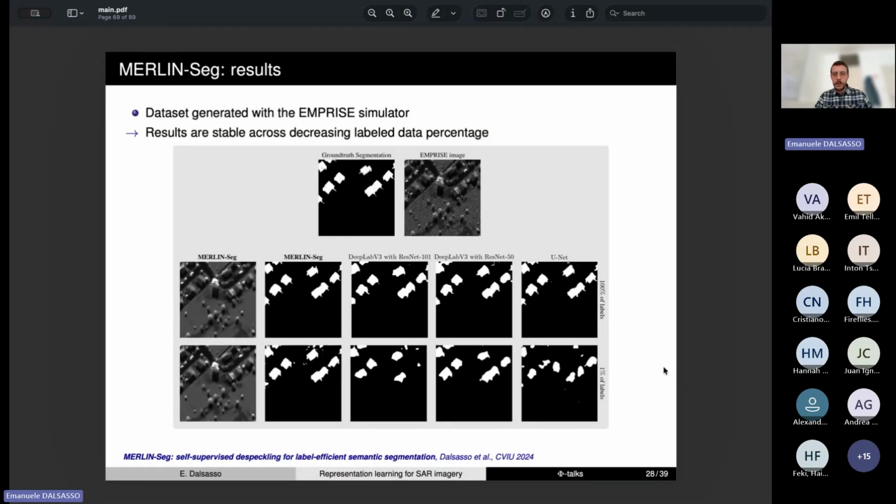And so here we see that by training the model across different label percentages, so here we see a model for which 100% of the dataset is annotated, and we compare the results to the case where only 1% of the labels are annotated. And we see that for MERLIN seg, the results are very stable, and that for the other baselines that we consider, they both have a high false positive and also false negative rate because they miss some buildings and they also hallucinate some others.